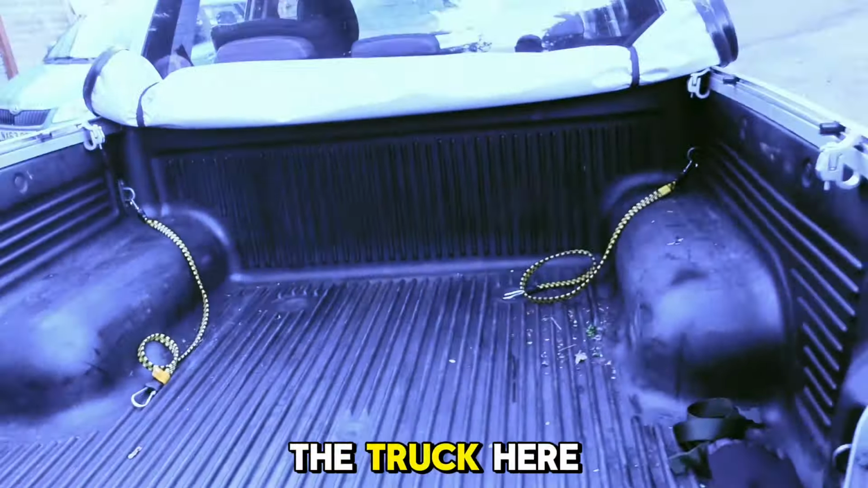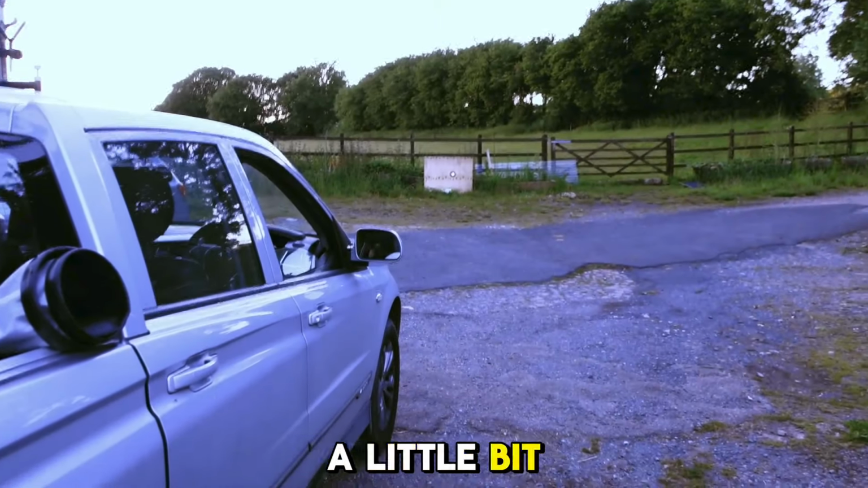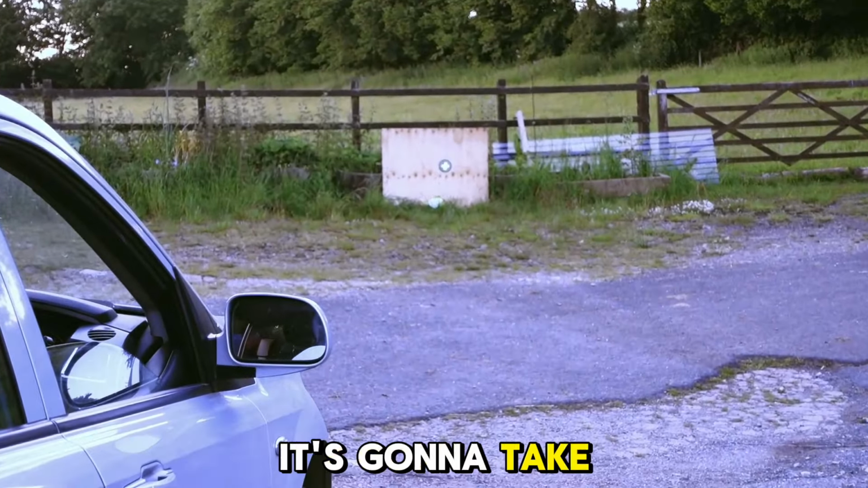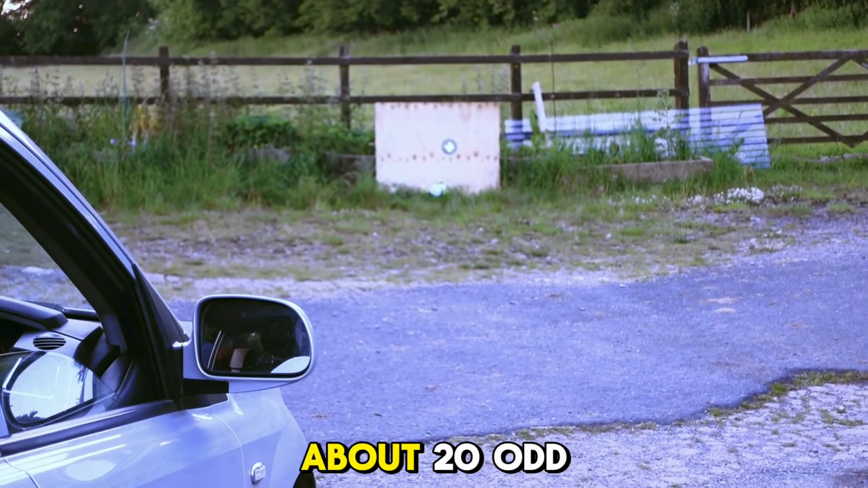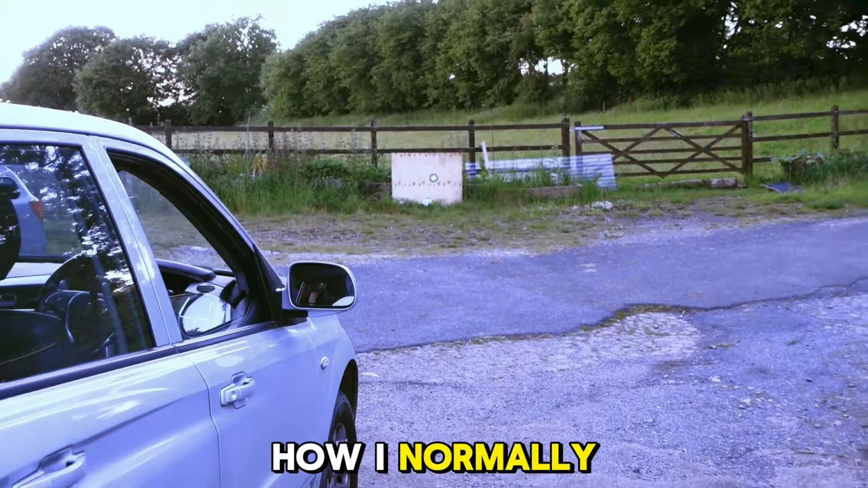I've just got the truck here, a little thermal target set up over there, and we're going to have a go and see how many shots it's going to take to get it on zero. Start here at about 20 odd metres, and then we'll head back to about 35, something like that, which is roughly how I normally have it.